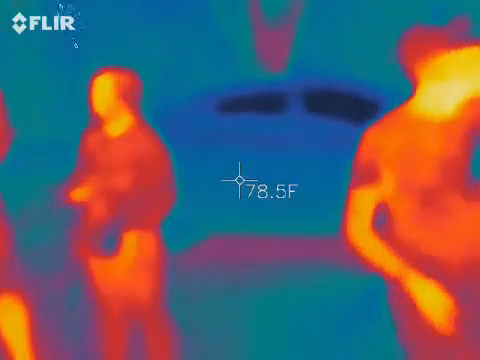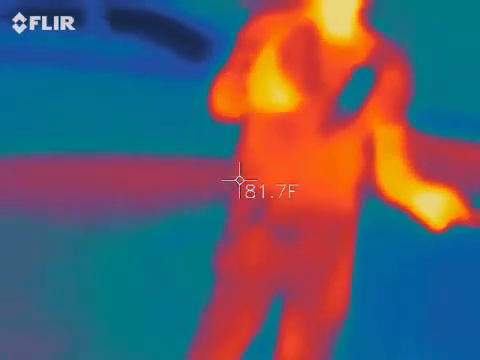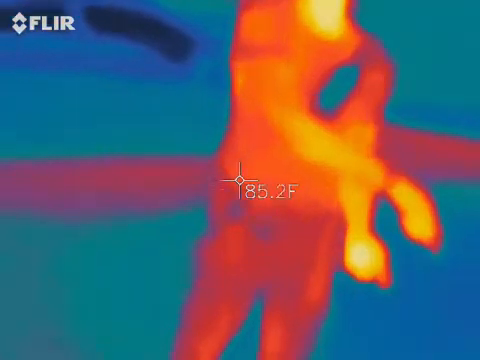We have brick, we have wood, we have metal on the barn. Just keep away from the windows. You have asphalt. It's going to be anywhere between 3 to 7 degrees difference. Yours is going to come up lower. So if your temperature starts to drop lower than what hers says, then we obviously have something going on there.